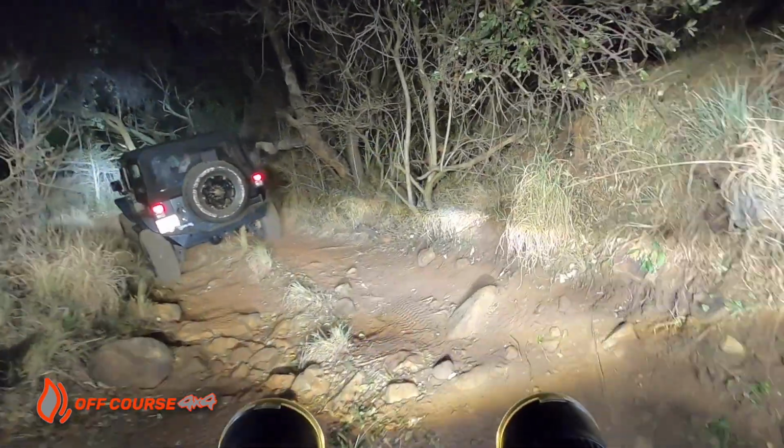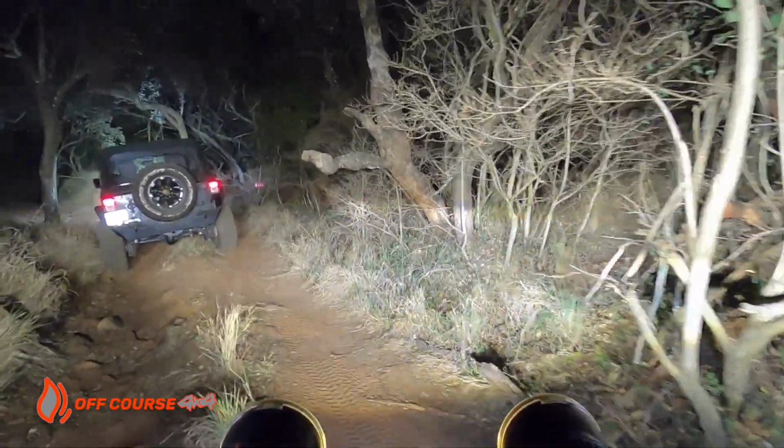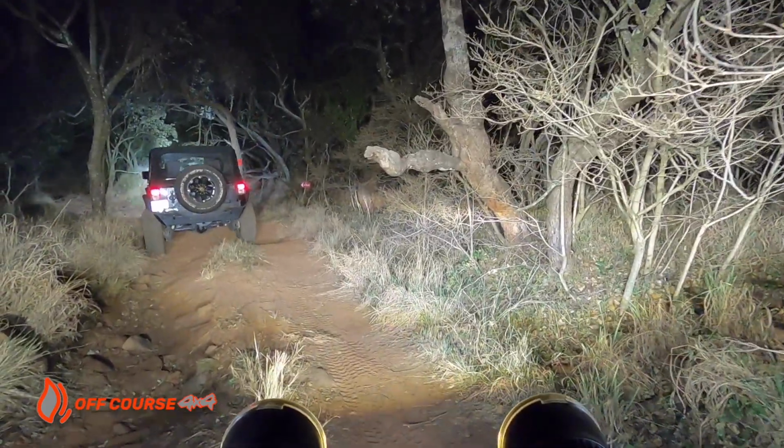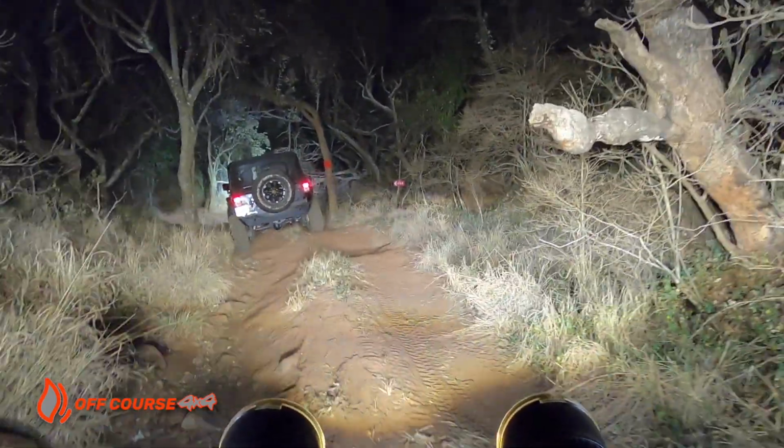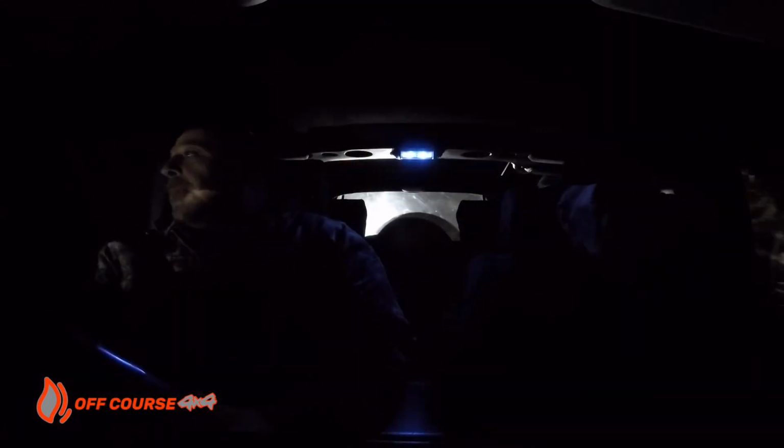So this night driving is another story. And now what are we, about halfway through the trail? More or less halfway, a little bit more than halfway. Okay, good. And we're at Gertse Klip now. Oh, we're at Gertse Klip. And is that the one that goes up very steep rocks?